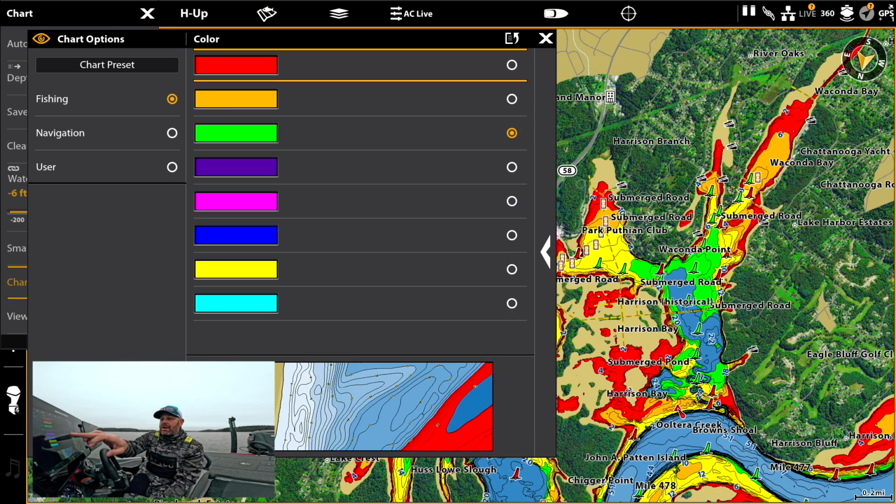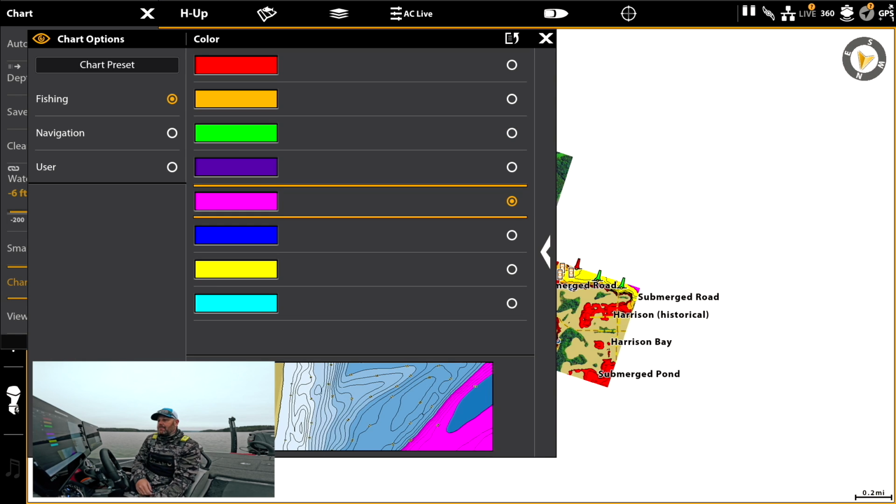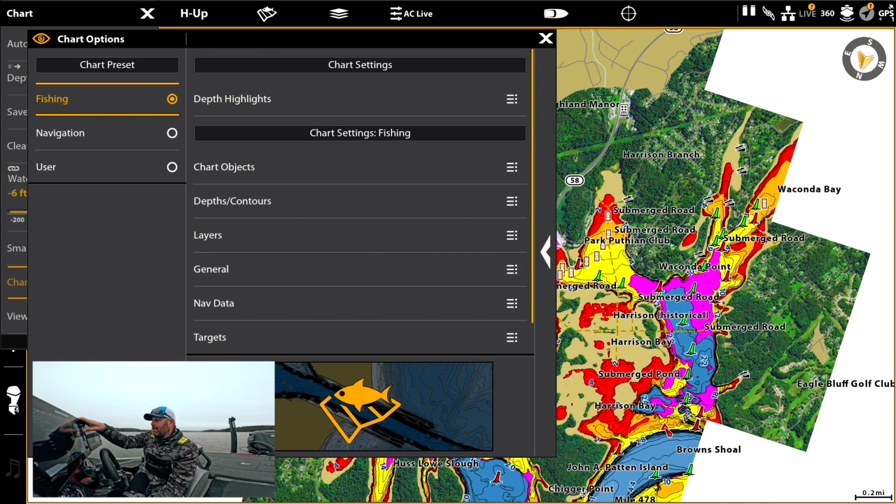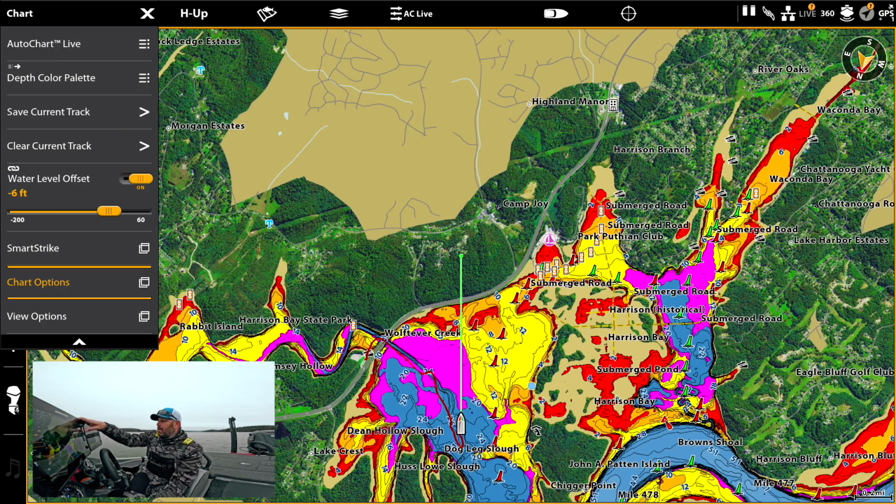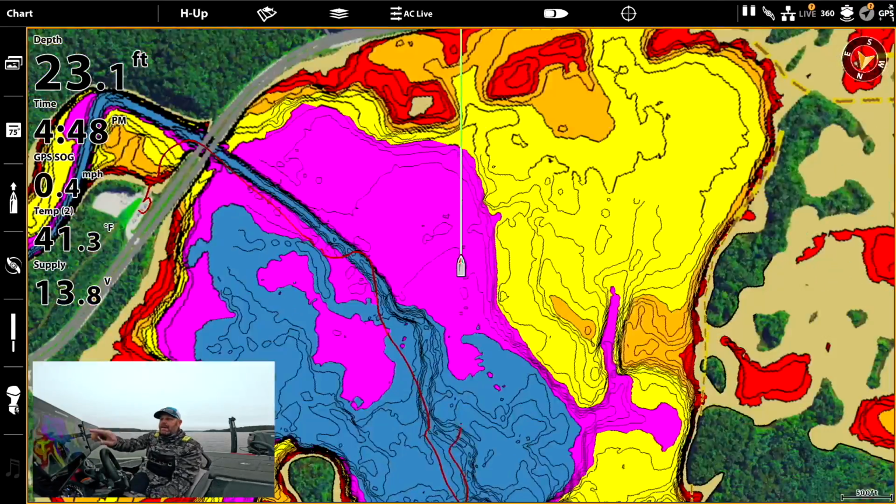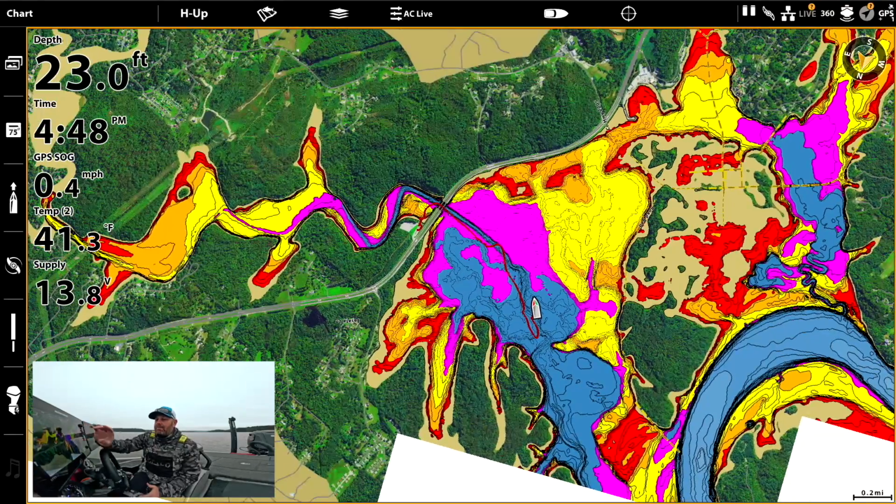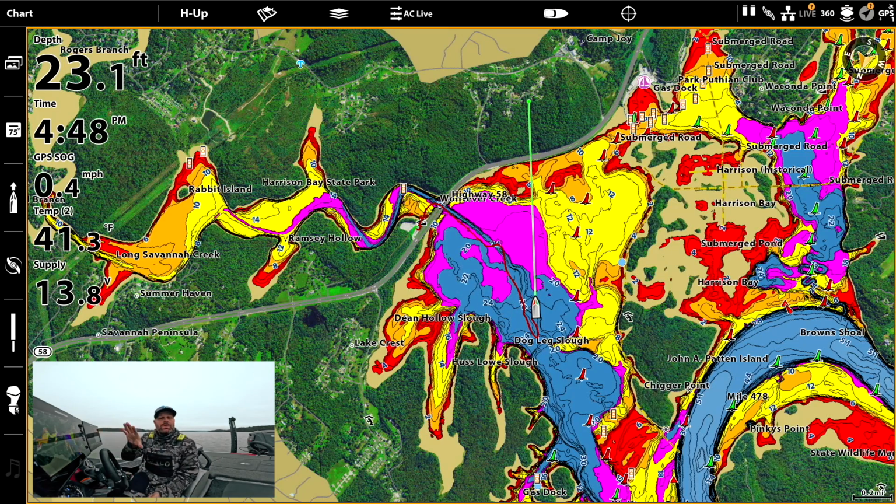Maybe I wanna change that color to something that really stands out. Let's look at the map now. We changed that to, I don't know, a violet or some kind of purple. See how that really shows up that depth? That comes in key when you're throwing an A-rig and you're catching them in 12 feet, or you're throwing a crankbait, or you are offshore and you're catching them at a certain depth, right? Maybe they're suspended. Now it shows everywhere in that entire area with that water level adjustment. It shows those key areas.